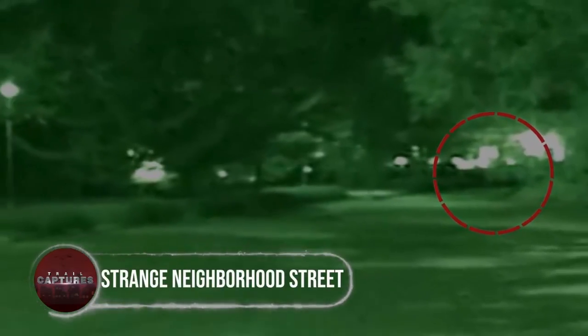Strange neighborhood street. Sometimes, the most ordinary settings can become the stage for the most extraordinary encounters. One quiet night on a neighborhood street, a man and his friend decided to investigate strange noises they'd been hearing.